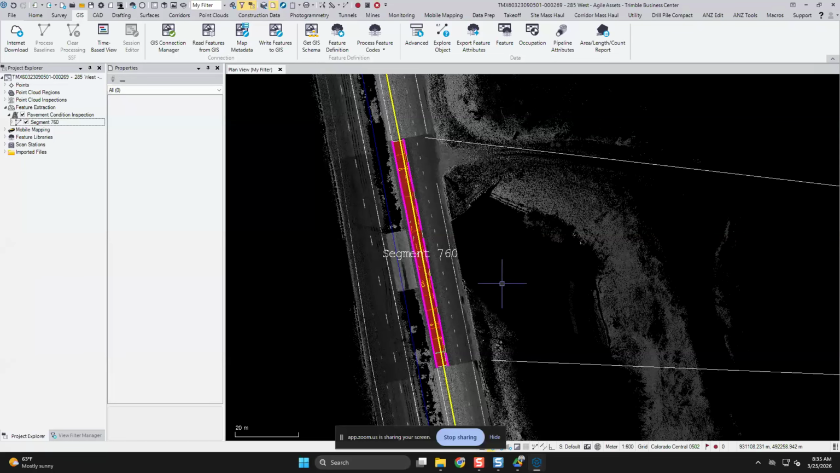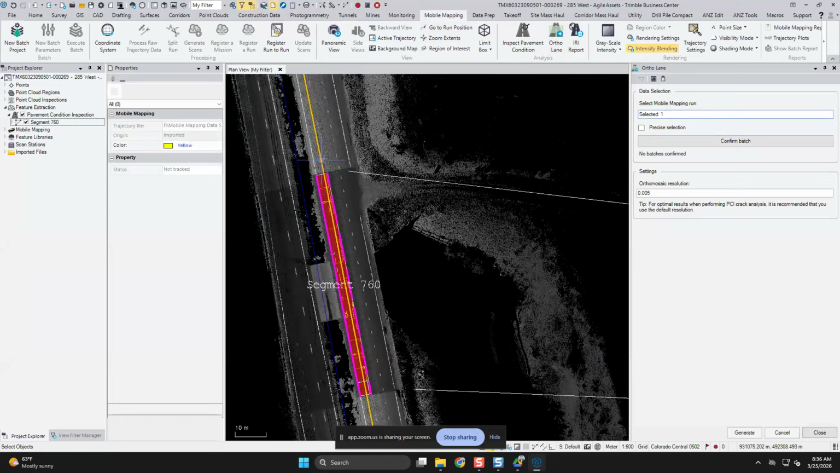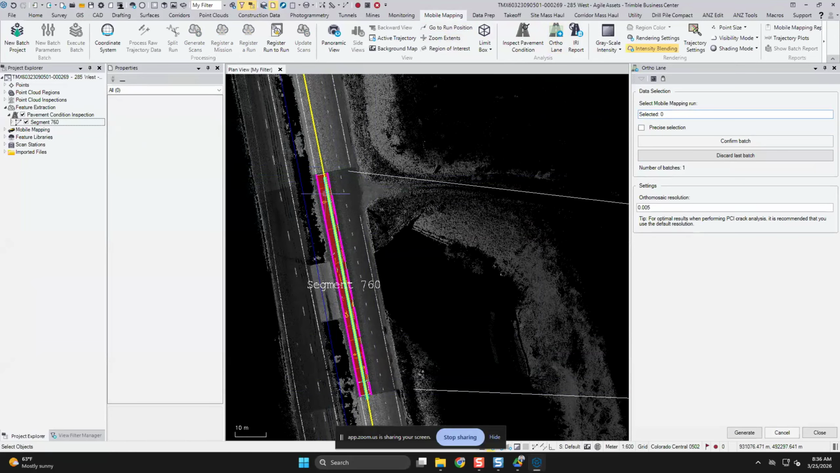Okay, back inside of TBC here, we will go to the mobile mapping ribbon and launch the ortholane command here. From there, we can select the mobile mapping run where we want to generate the ortholane imagery. We will enable the precise selection and provide a begin and end station for this area. We'll then hit Confirm Batch. As you can see here, the area of interest has been highlighted.